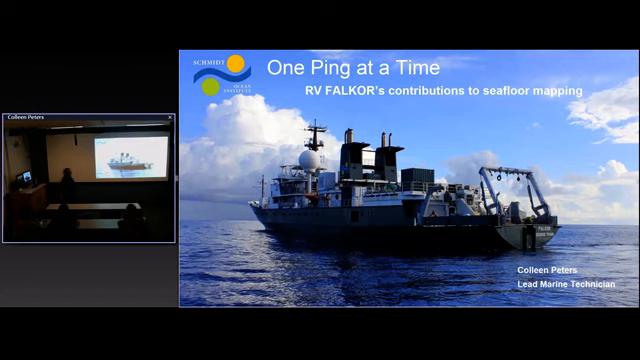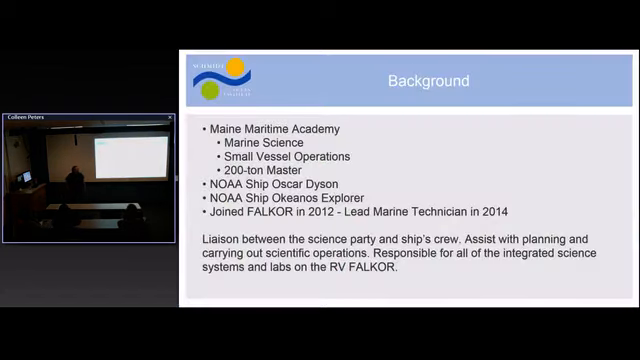So, I graduated from Maine Maritime Academy, not too far from here, and I studied marine science and small vessel operations. What I discovered when I was in college was that I really liked doing science, and I really liked being at sea, working on boats. So becoming a technician was a really great way to combine both of those interests, because I get to do the really fun field work. I don't have to write papers, and I don't have to ask anybody for money.